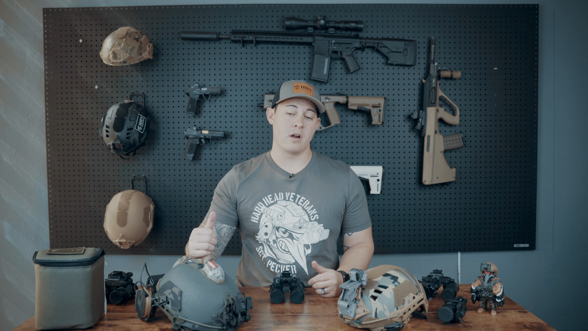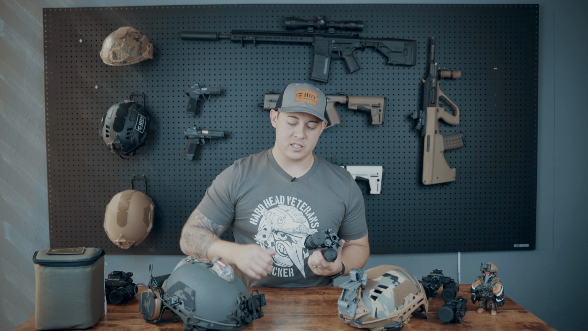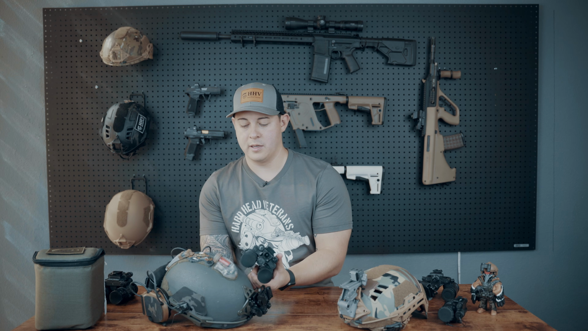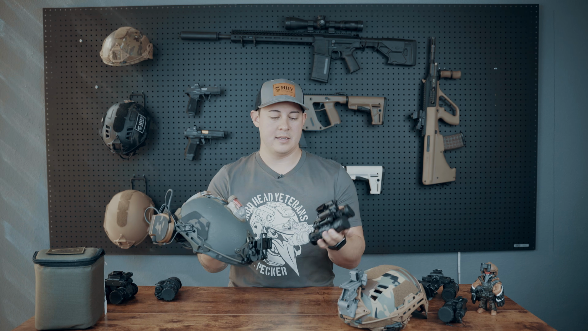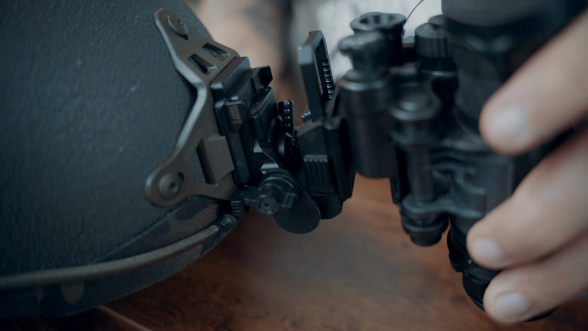All right, let's get it set up for your helmet. We're going to start with the dual tubes. We already have our Wilcox mount on our helmet, so we're going to go ahead and attach it by just sliding that flat end there, wait for that click.